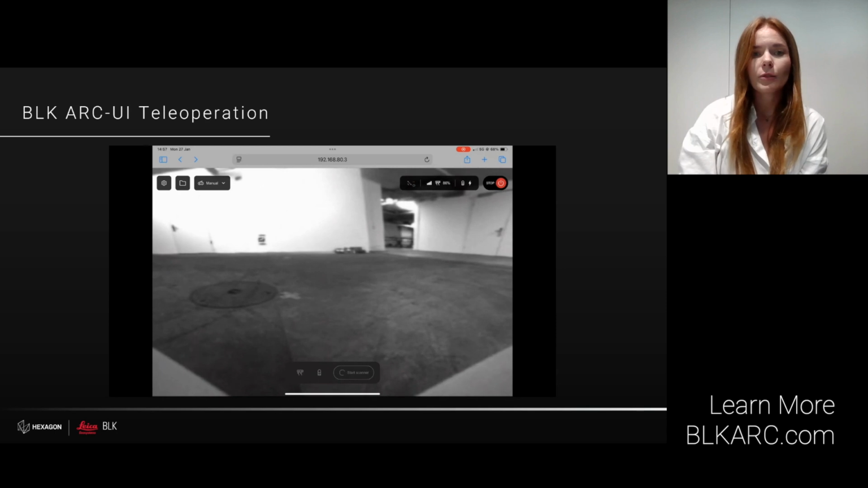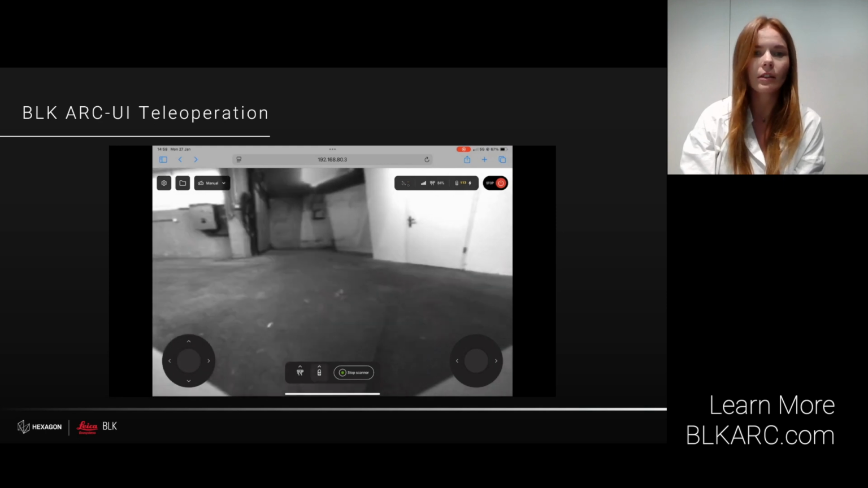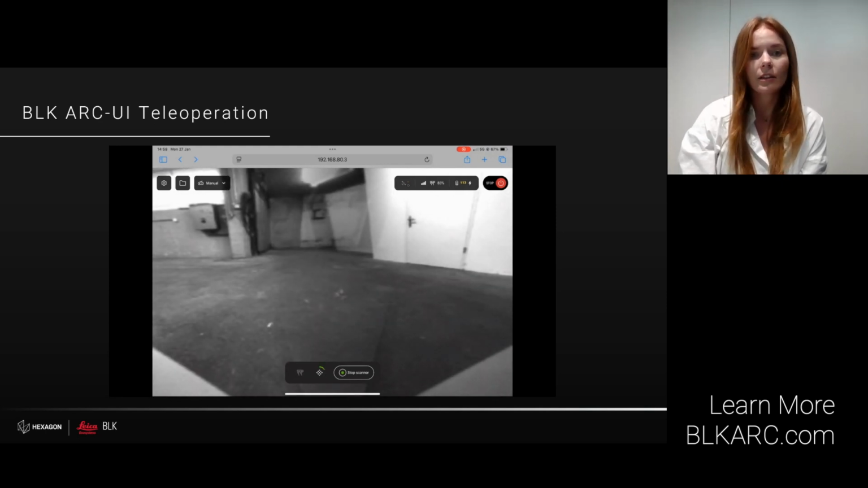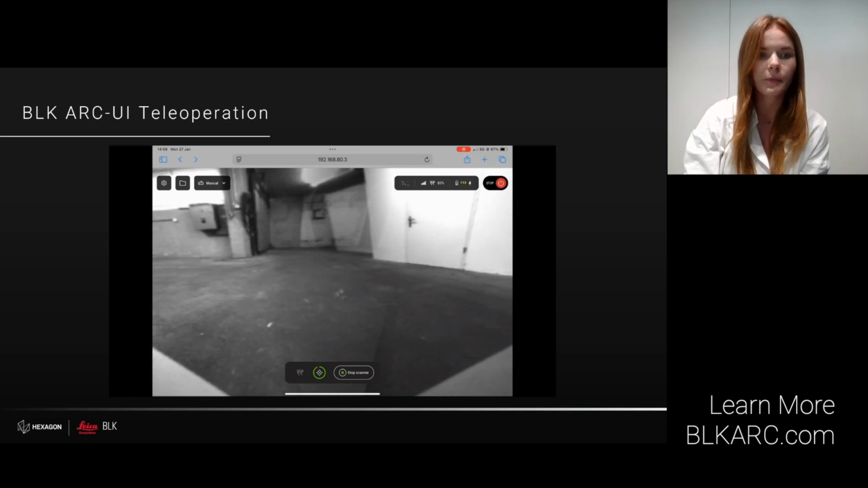The BLK ARC UI allows for all necessary control over the robot and the BLK ARC. We can navigate the robot around, dock, undock, and emergency stop it if required. And as we navigate the robot, we trigger the BLK ARC to scan the space in a dynamic way, as well as trigger static scans and detailed images along the way.